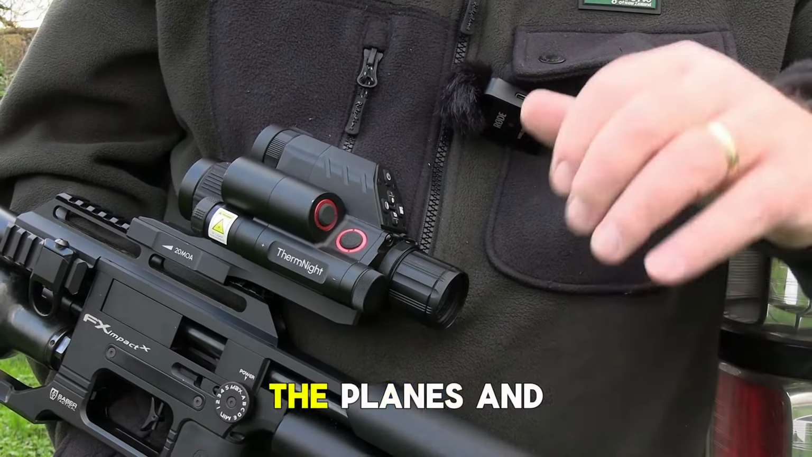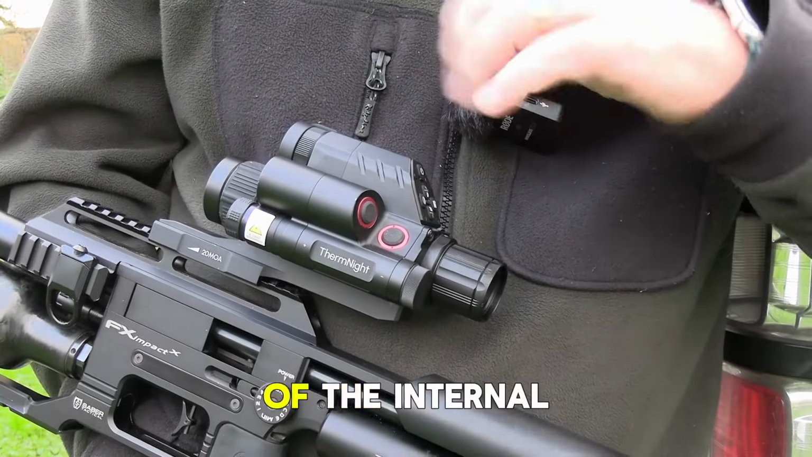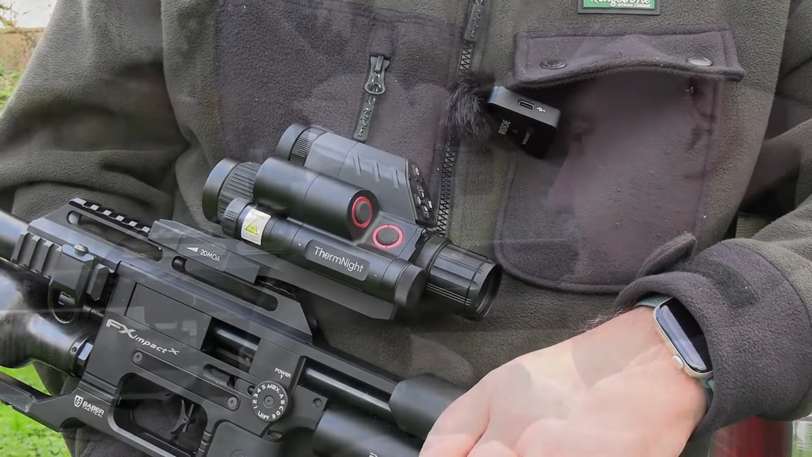Hopefully you can hear me over the planes and the helicopters going over. What we'll do now is we'll go through some of the internal features and functions.